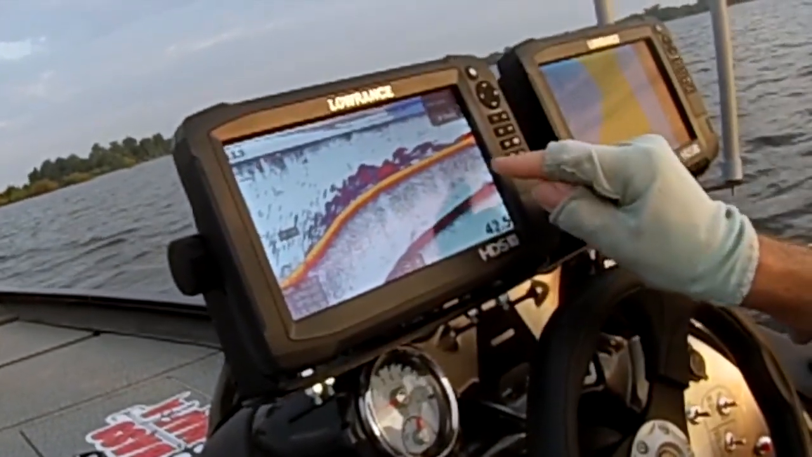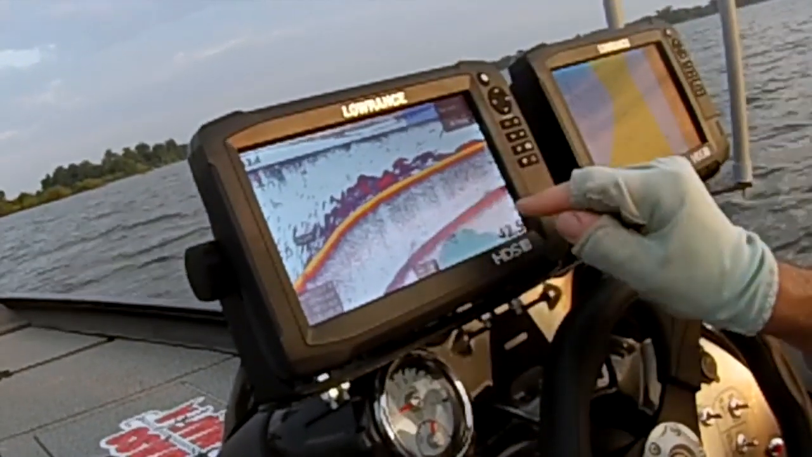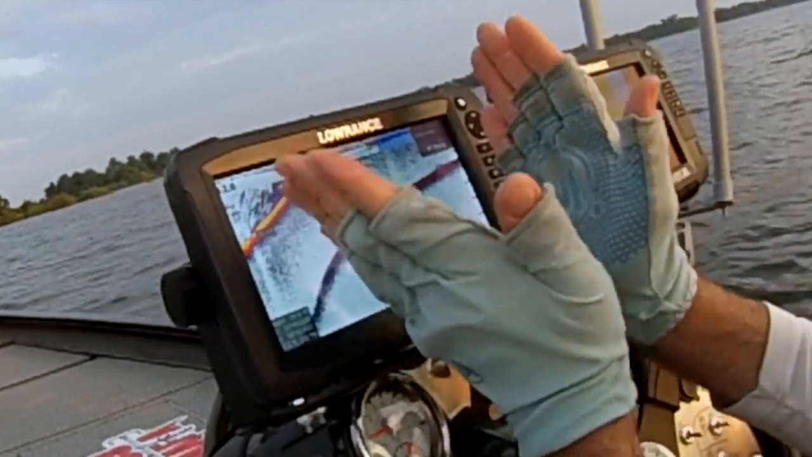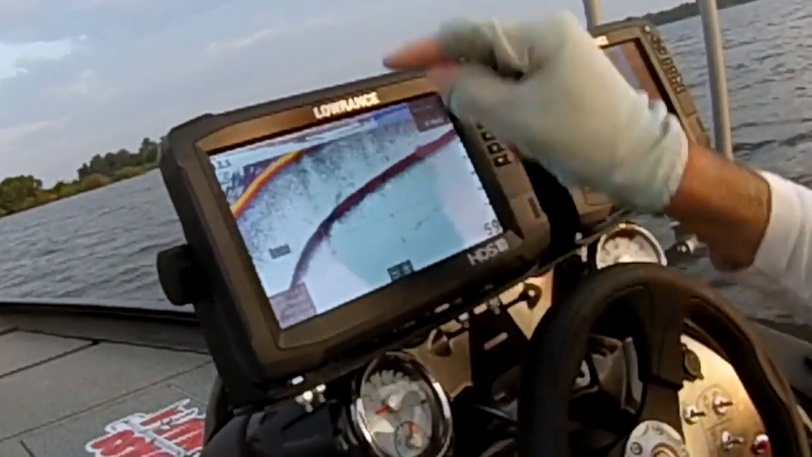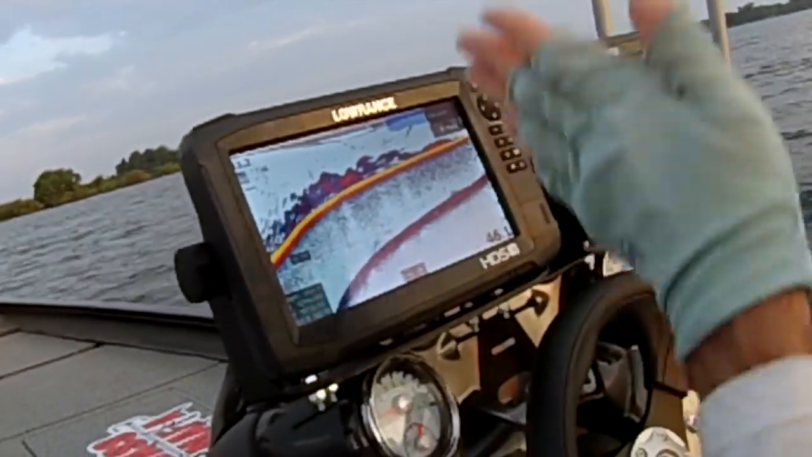We're coming up on top here. In essence, to mark the heart of the shell bed, you have to have the proper setting, and you're going to kind of fan back and forth between the beginnings of the shell bed, the end of the shell bed. Put the cursor on the double echo in the middle of what you've got.